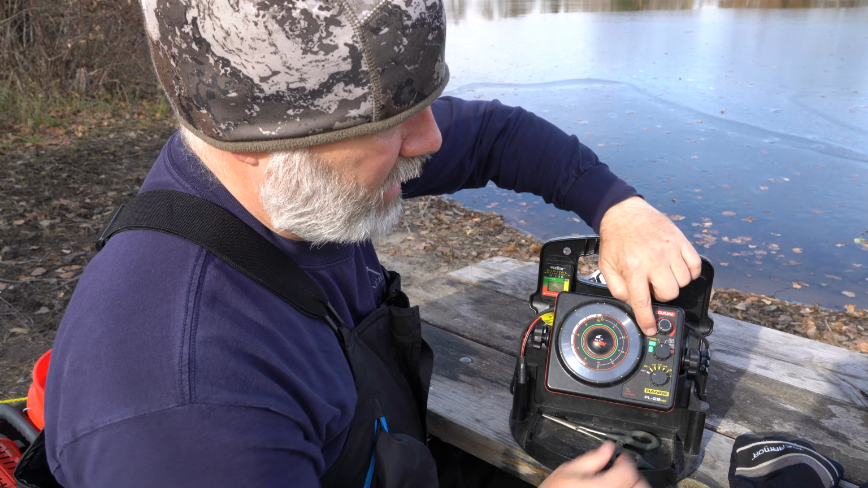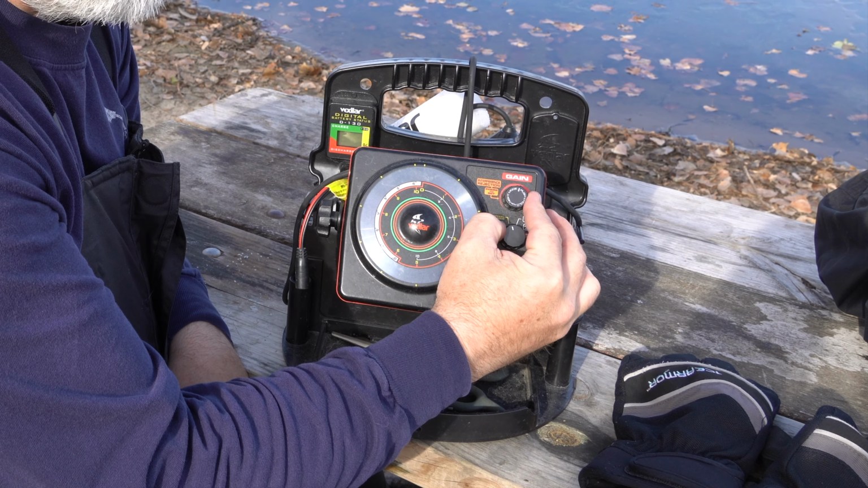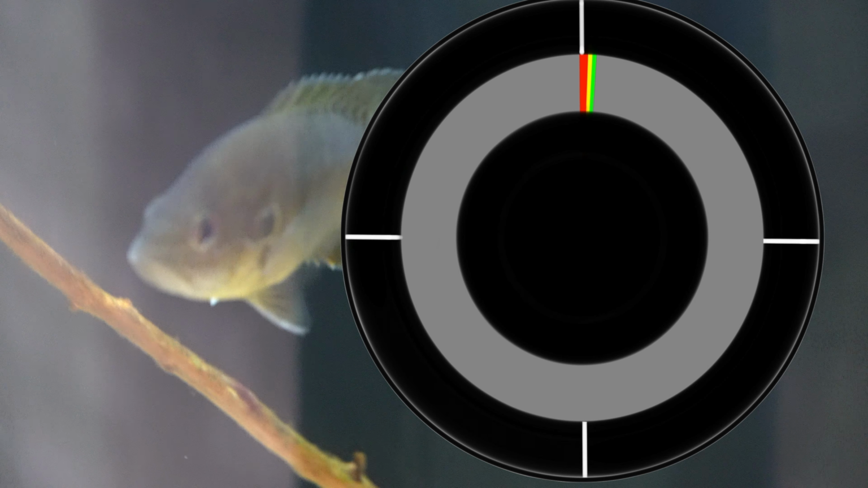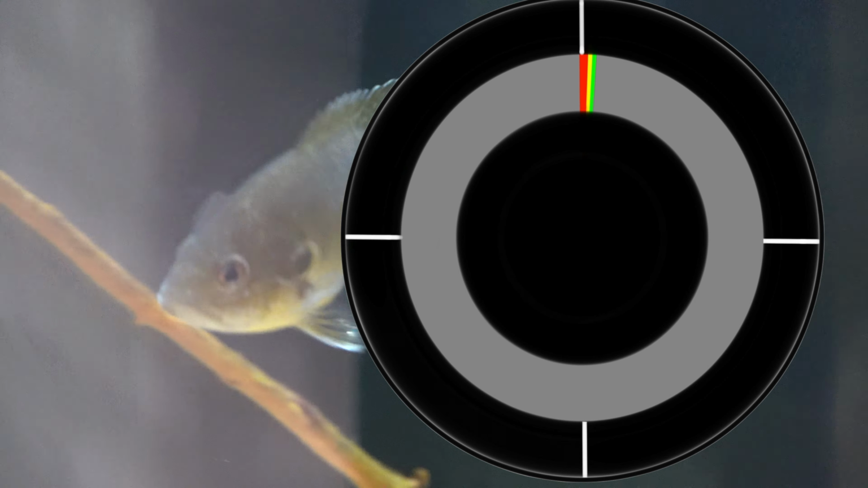So when you initially turn your vexillar on, you rotate the gain control. If you're clear at the 0 line, you will have no bottom reading or anything, just a line at the top. As you rotate the gain knob, you will see a bottom. As you rotate it further, the bottom will become a much larger mark. You may see fish, you may not, depending on what's down there.